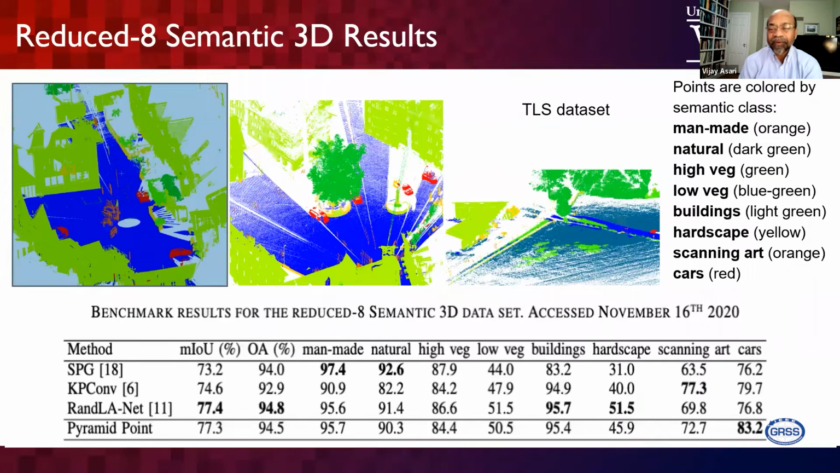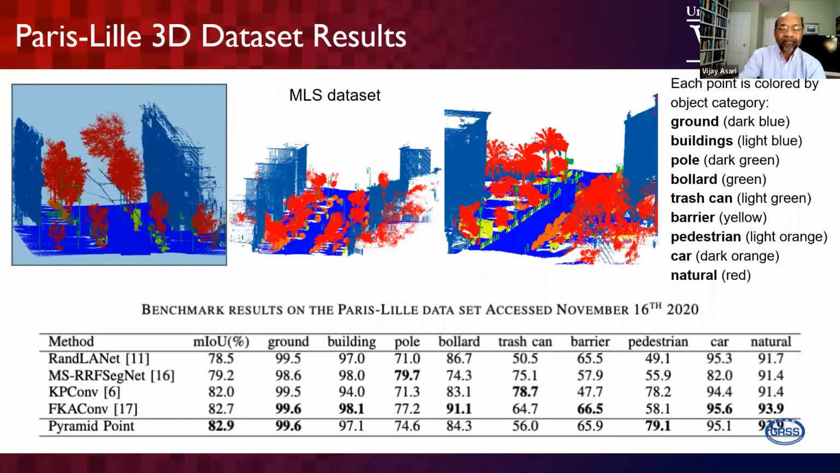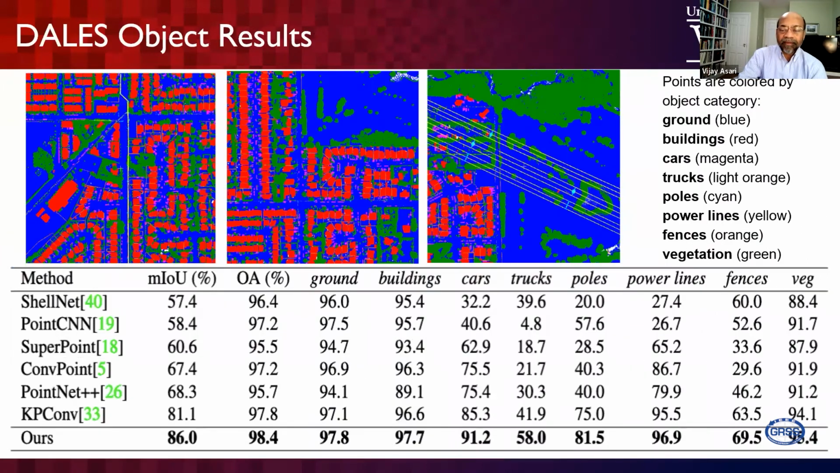So the pyramid point architecture which we built, we had a vested interest in developing that architecture, because we are dealing with the aerial data alone, not the others. But we wanted to test in TLS and MLS datasets, and it is not bad. Actually, it is performing reasonably well, but we don't see an improvement as we saw in the aerial dataset, where we have seen significant improvements.